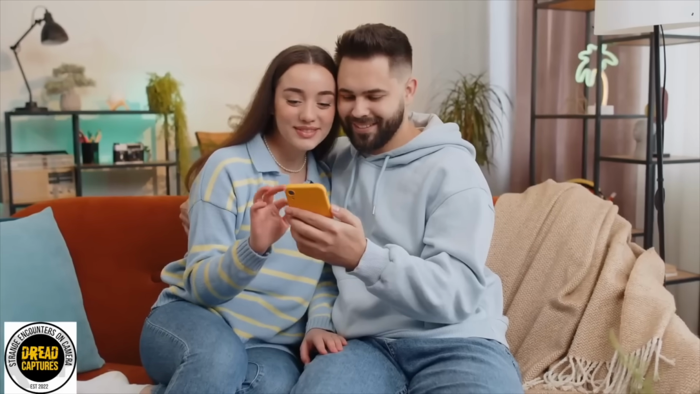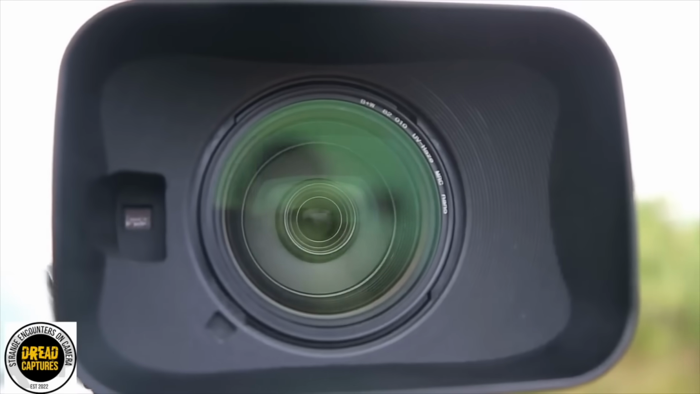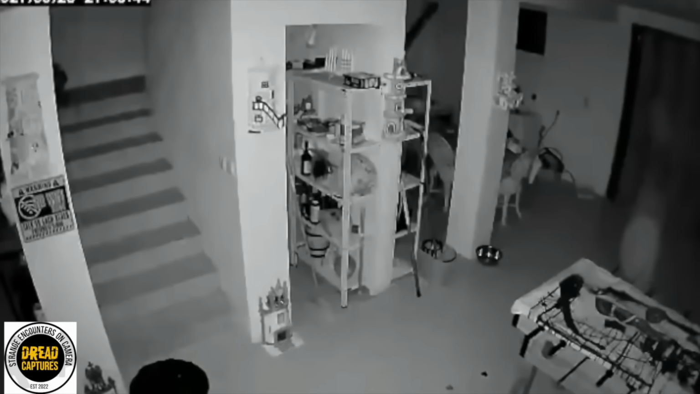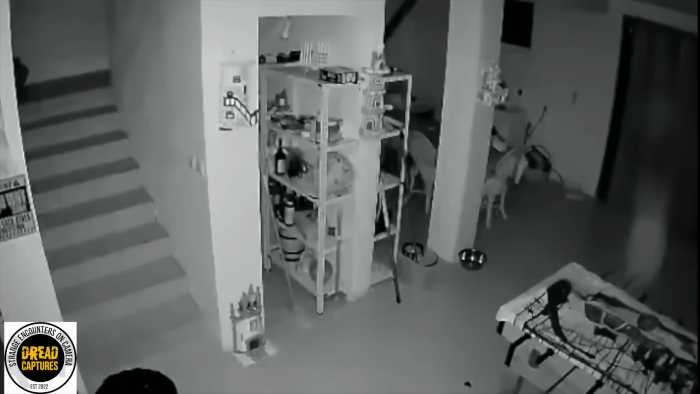A young couple put a motion-activated camera in their home after some weird things had been happening around it. Well, your suspicions perhaps might be right. Goodness. What appears to be a small child has wandered into the frame.